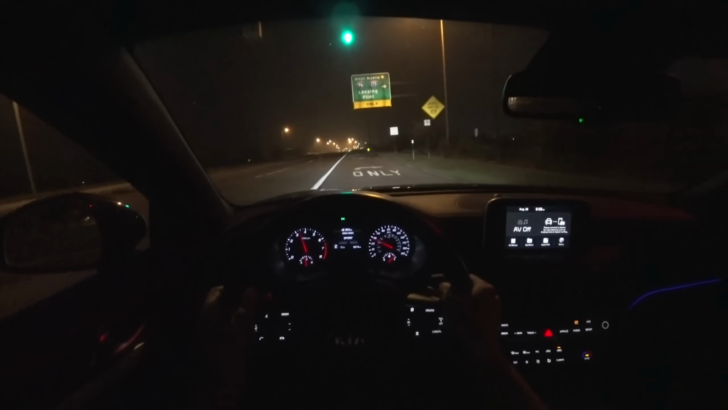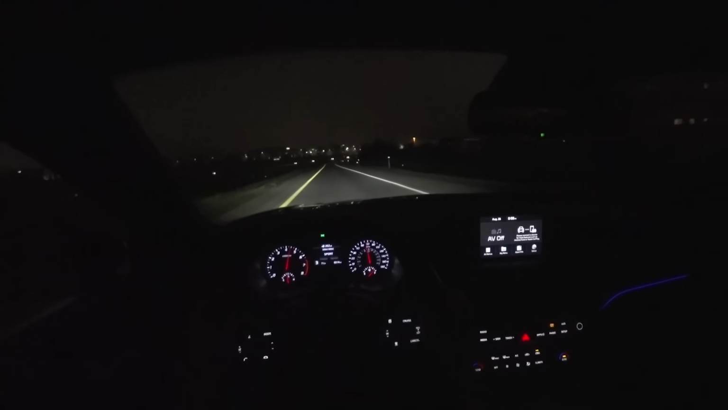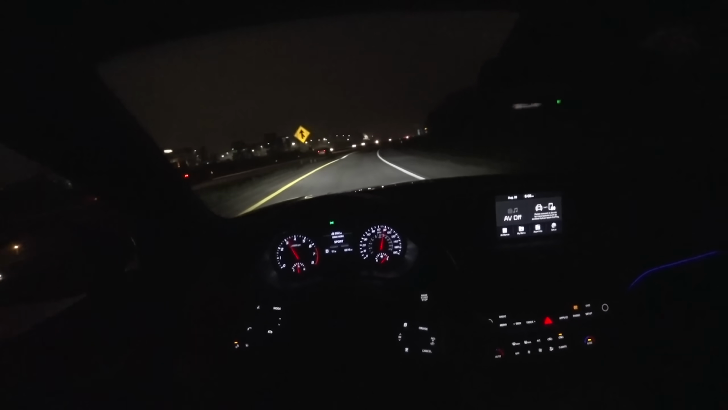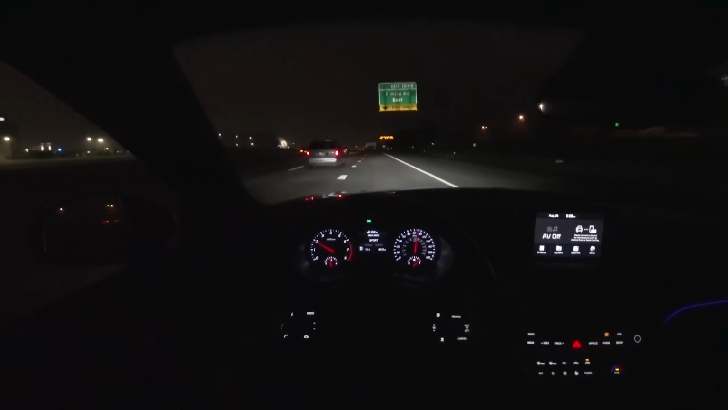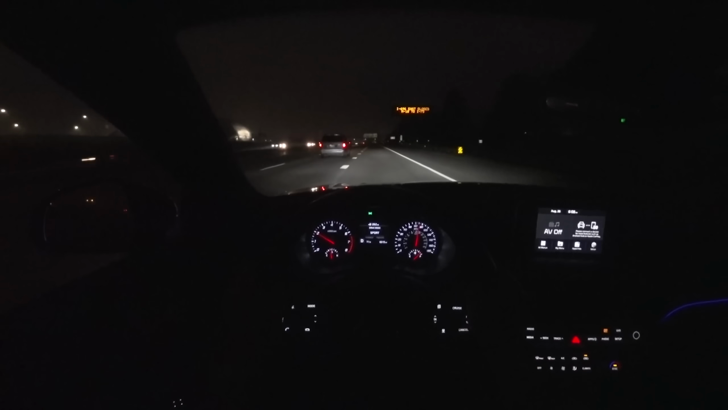Let's do a little second gear pull onto the highway here. It's going to upshift into third for me automatically. No bouncing off the red line in the Stinger GT. Really good traction off the line there. This thing really hooks up. I assume these are Michelins on here.